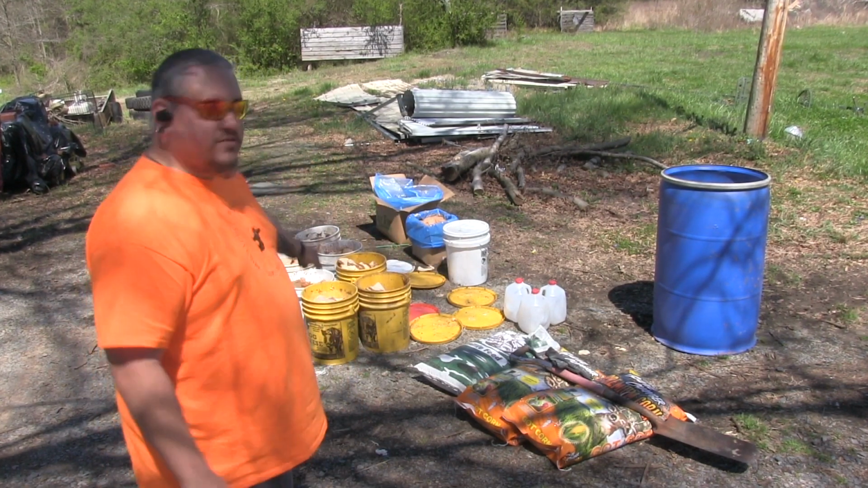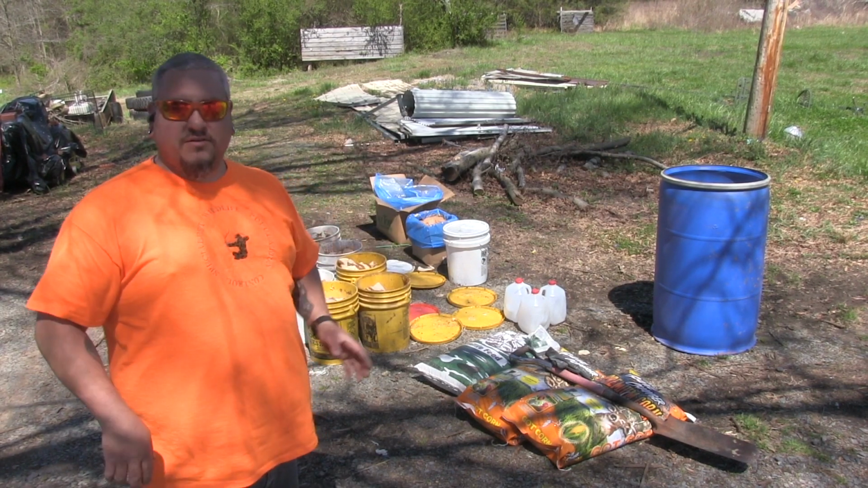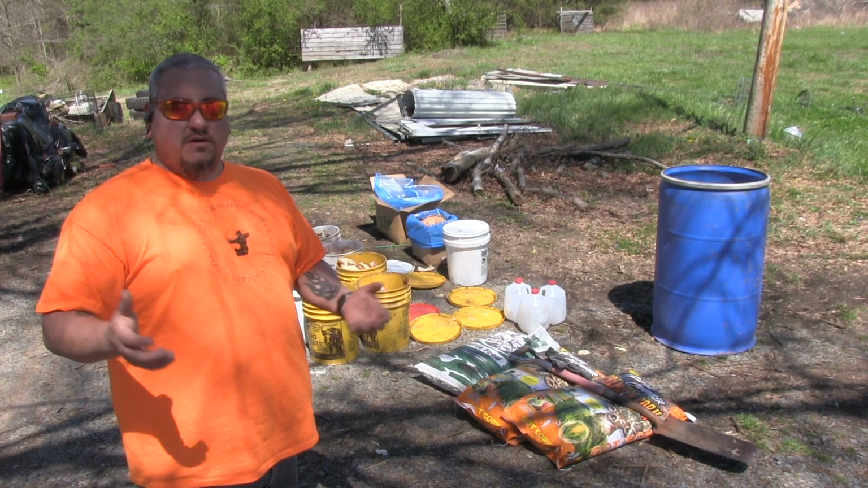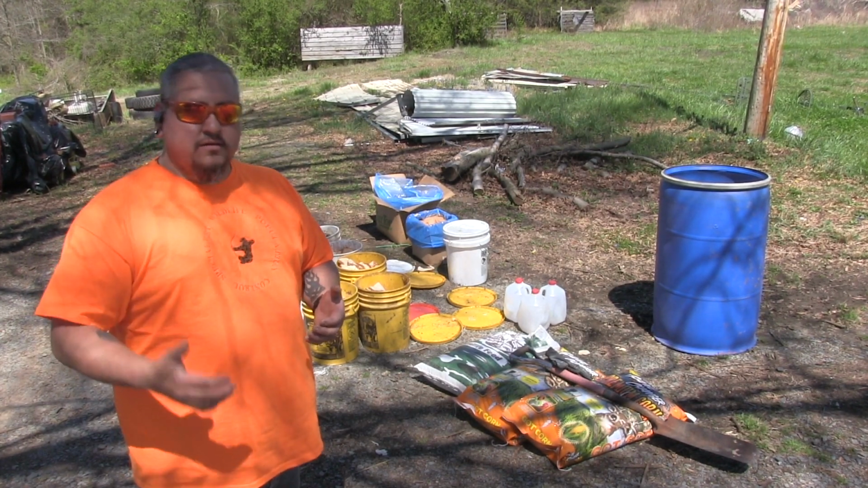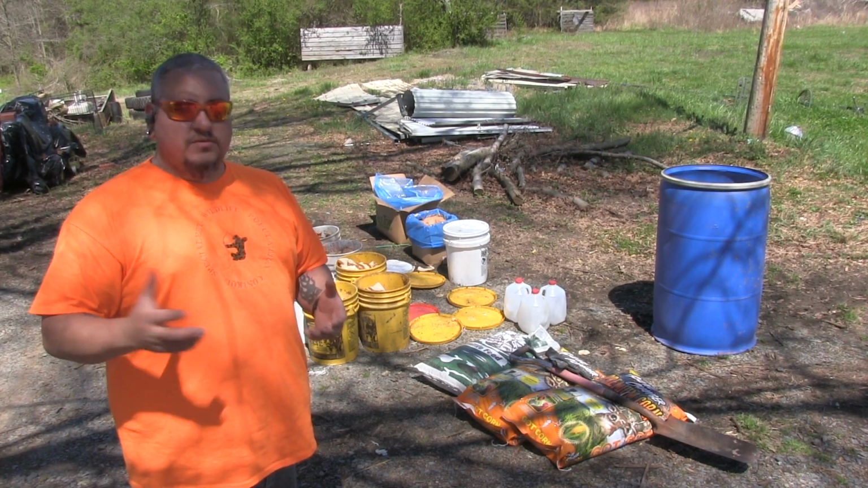Like these buckets right now, I'm literally going to put them out right now. I mean, it's going to take me an hour or so to get where I'm going. So it is going to soak up a little bit. If you let it sit for a day or two, it's great. It works good. If you want to let it sit for a week, 9 days, a week and a half, 10 days, whatever, you can do that.